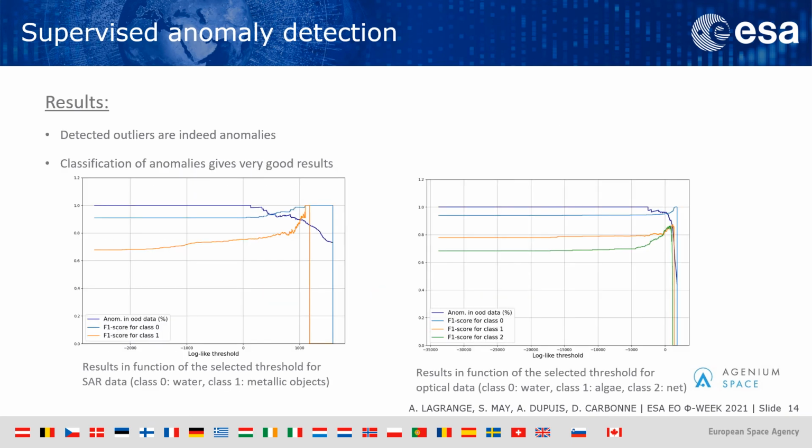We managed to get good results using this method, and specifically we were able to show that the outliers were indeed anomalies and the classification was improved by this outlier detection method.